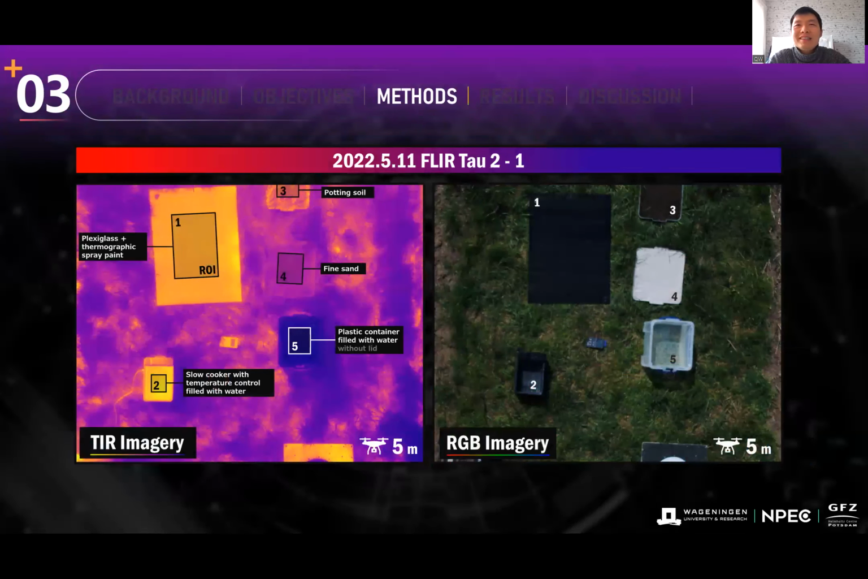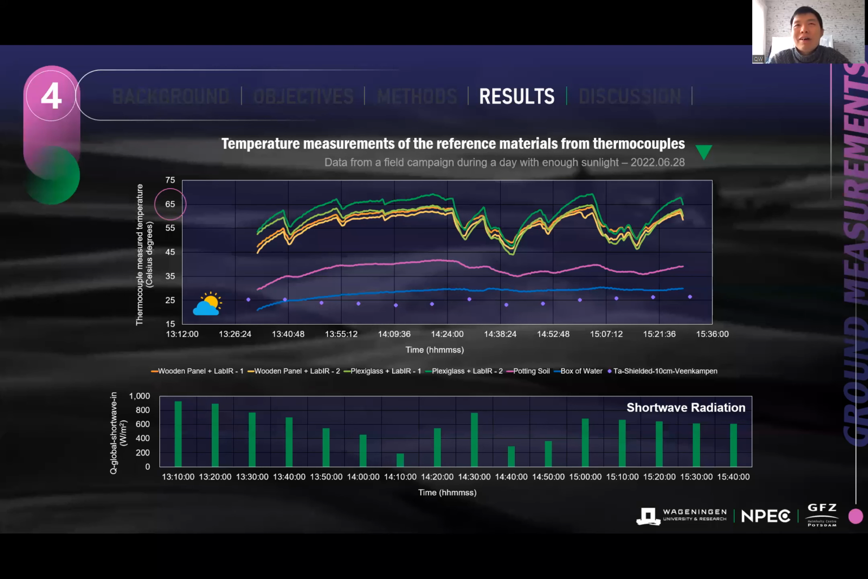Okay, and so for actually analyzing the images, I need to circle out the region of interest for those materials. I need to use the central pixels for all these materials, not the boundary pixels. So in the end, as you can see from the left picture, I have these examples. Hopefully, the basic information is now more or less clearly explained.